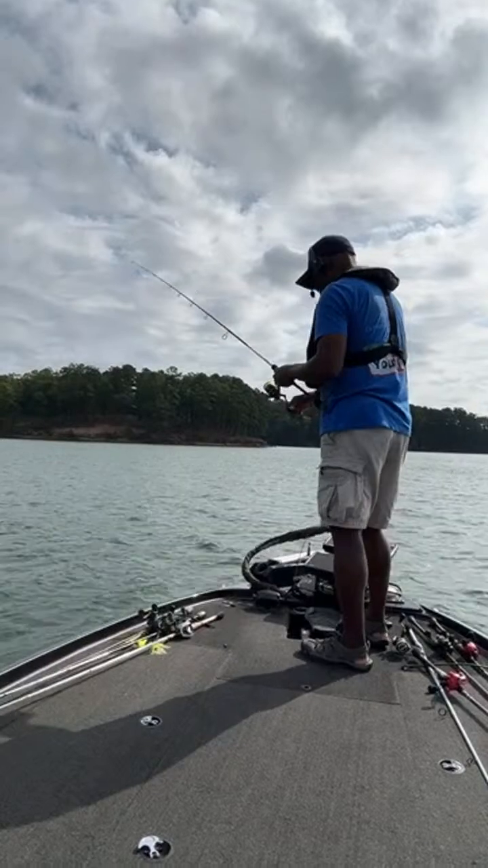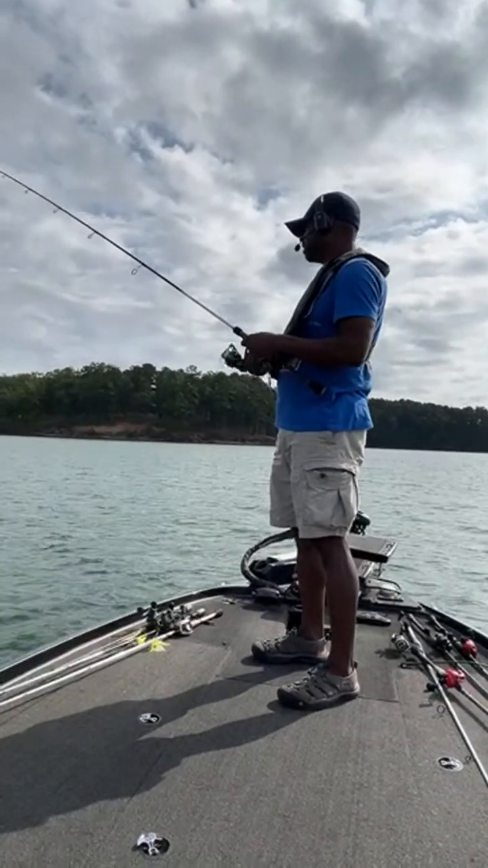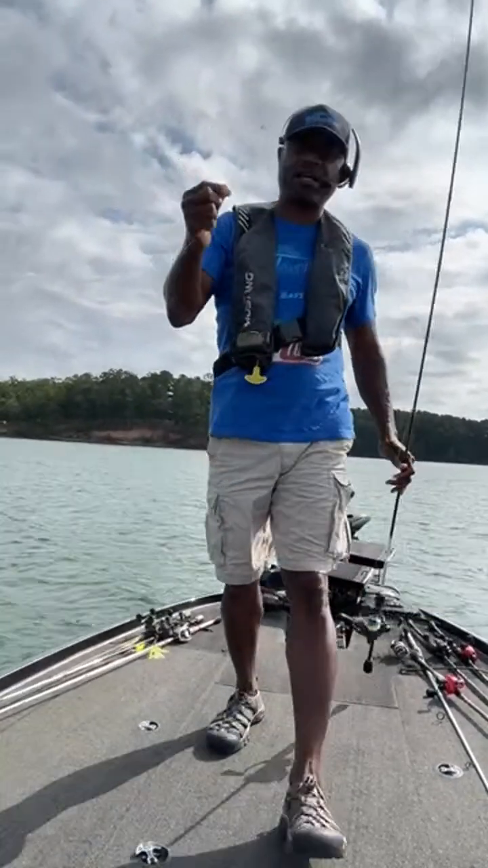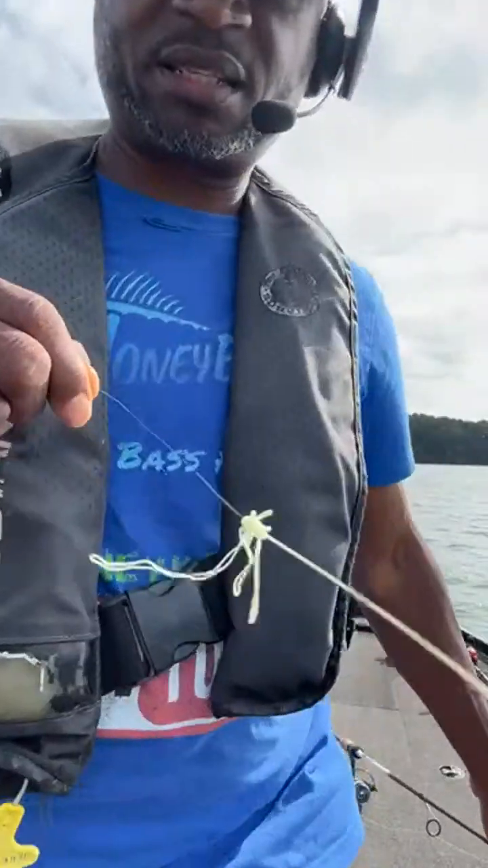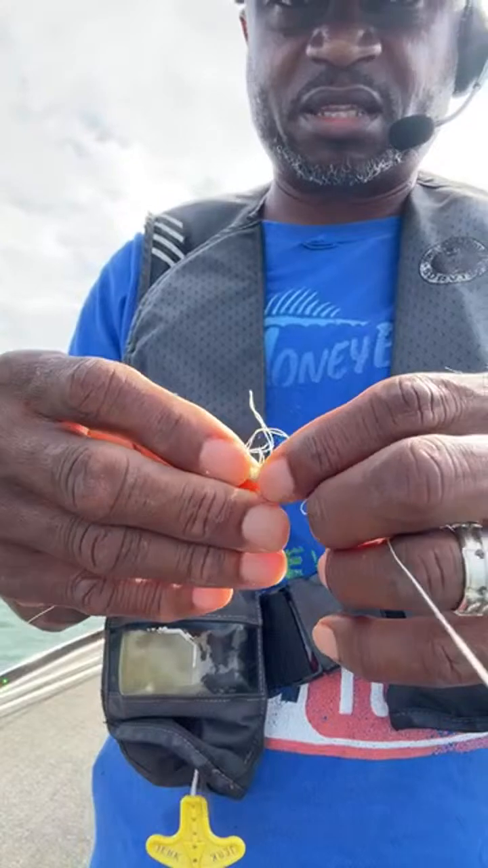All right, got a big wind knot in there. Let me go ahead and get that loose before it gets too bad. Let me show you guys how this knot looks. Can you see that knot? That's kind of ugly right there, isn't it?